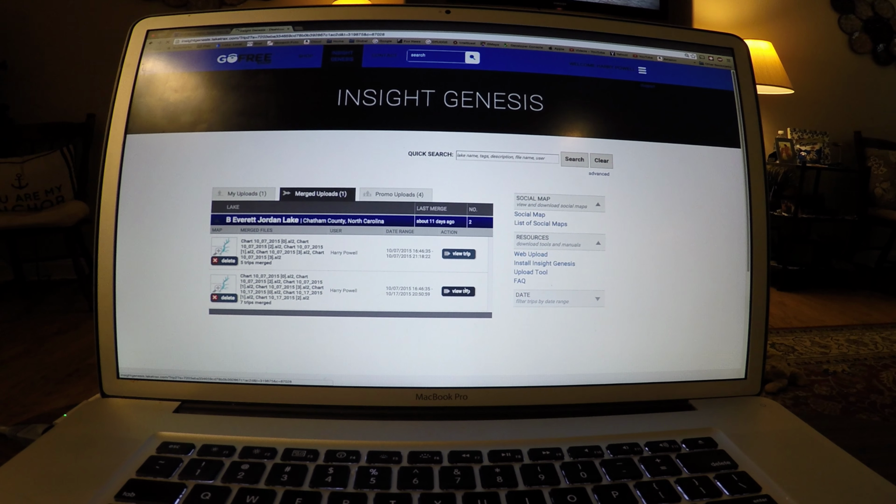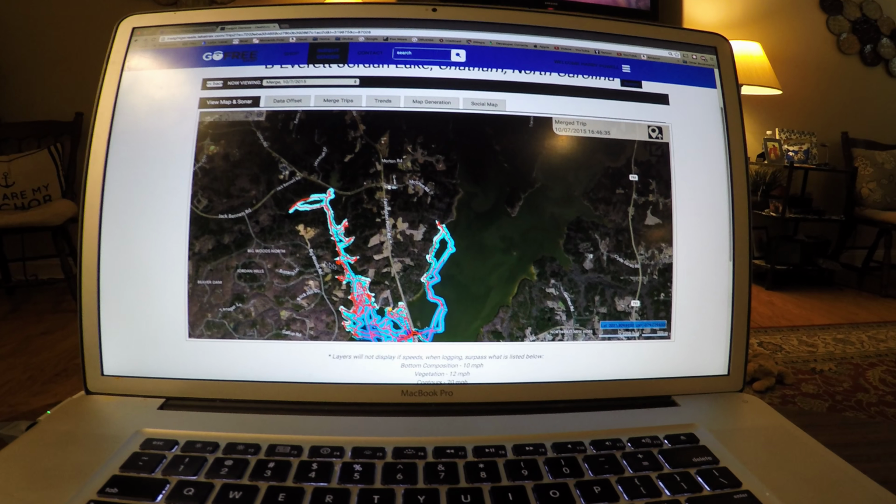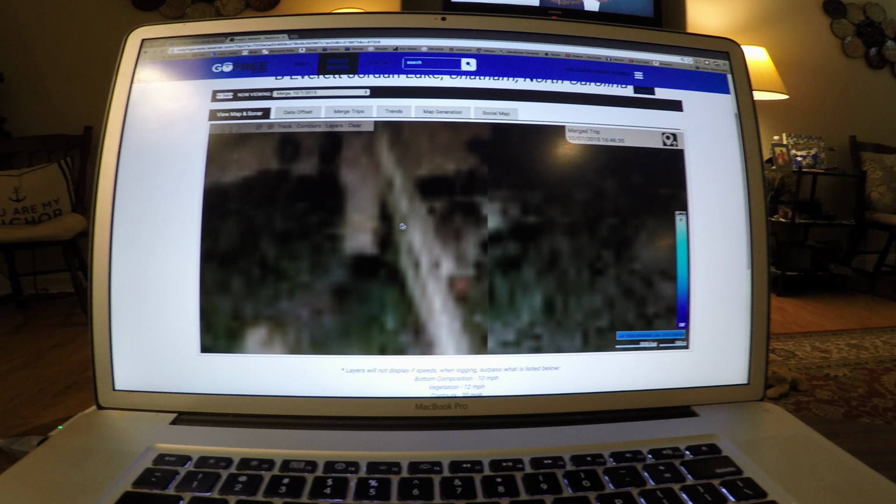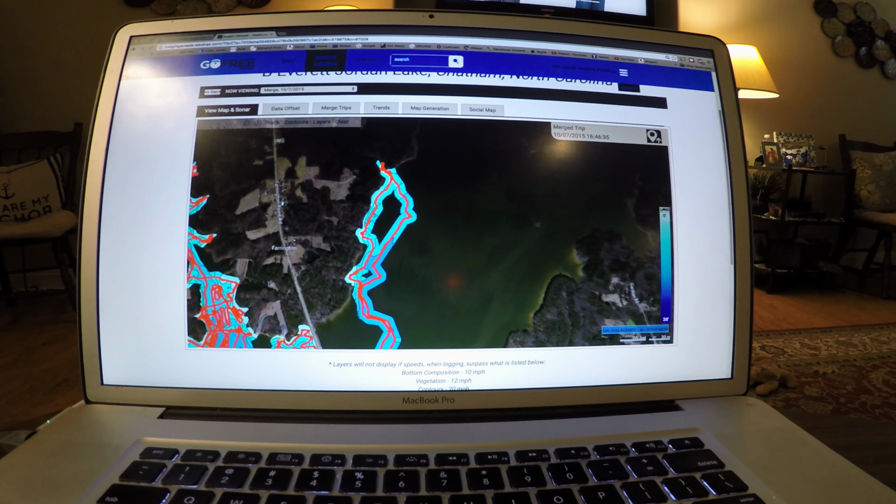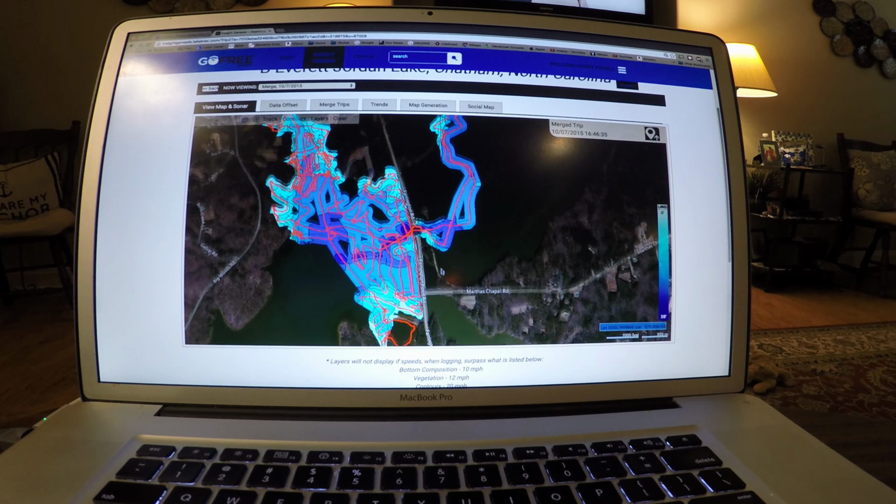So now when I view my merged map, this is pretty cool. You can see now I've got all this area that I've covered in the kayak, and I can see all the different areas, all the different depths.